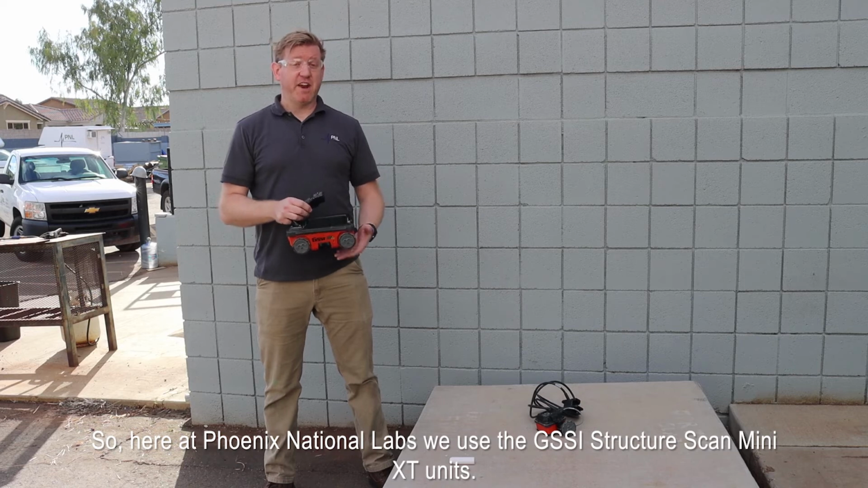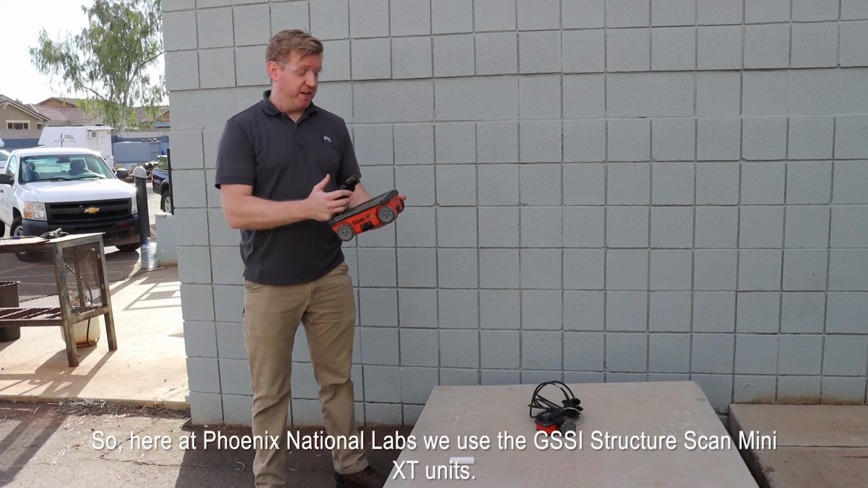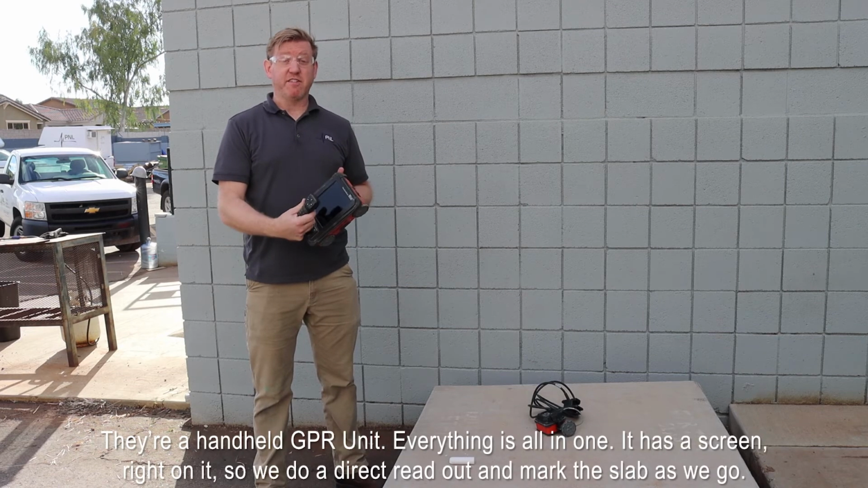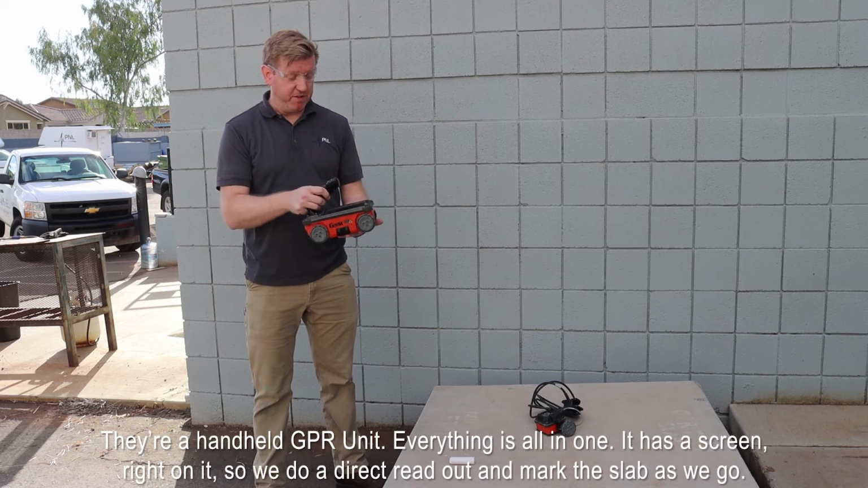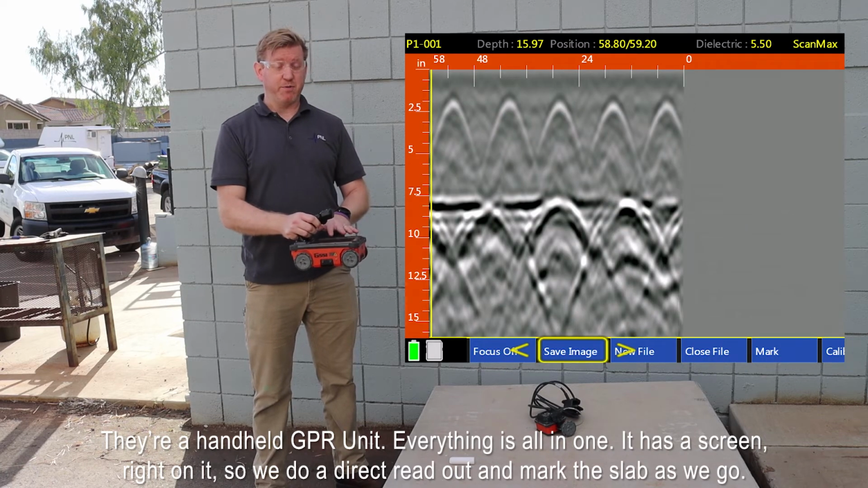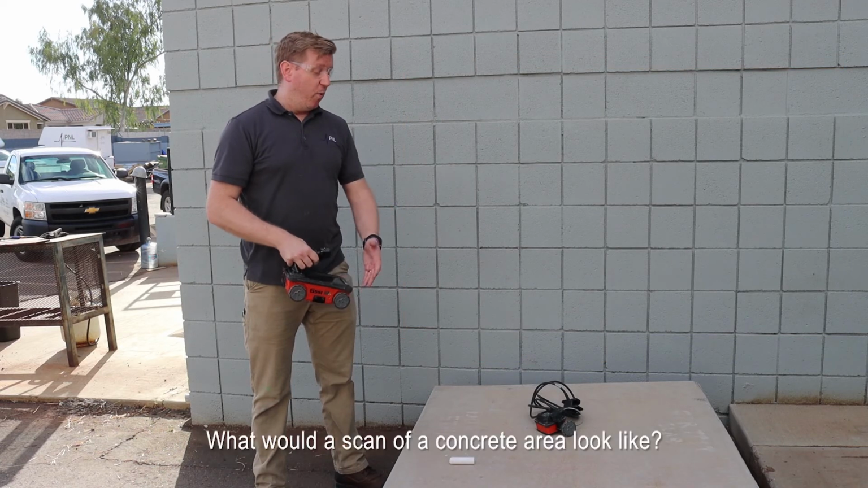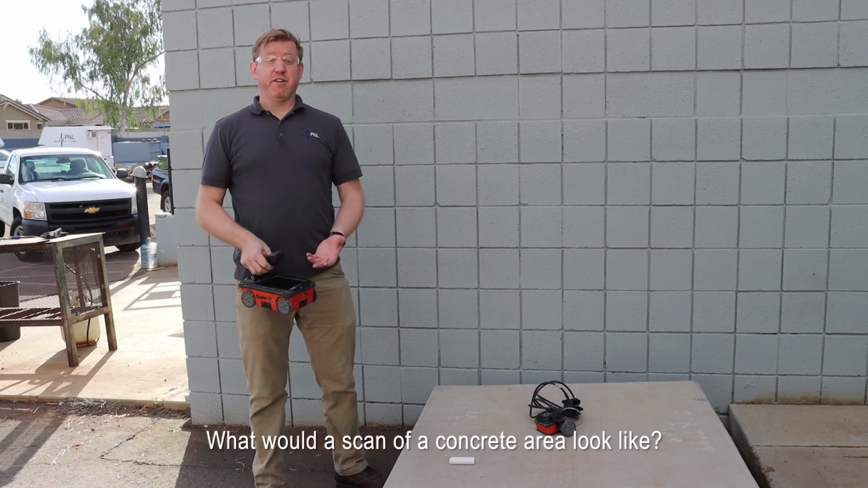So here at Phoenix National Labs, we use the GSSI StructureScan Mini XT units. They're a handheld GPR unit. Everything's all in one. It has a screen right on it, so we do a direct readout and mark the slab as we go. What would a scan of a concrete area look like?